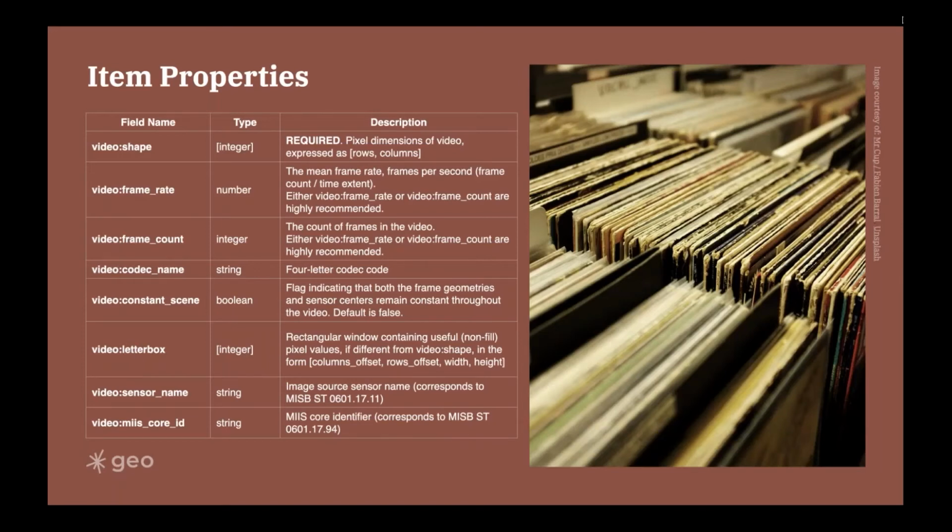Most of the new properties are at the item level. So you can fill in the pixel dimensions, and then things like frame rate, frame count, and then video specific properties about video codec and whether there's no data letterbox areas around your video, and then some well-known sensor identification fields.